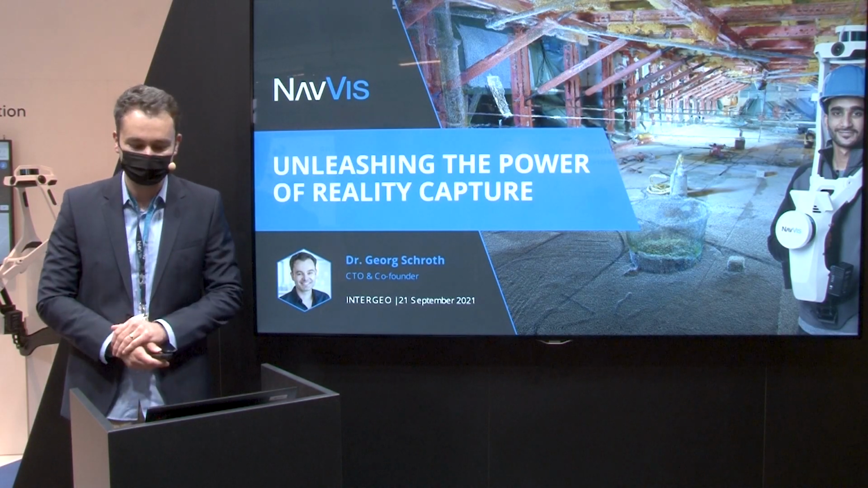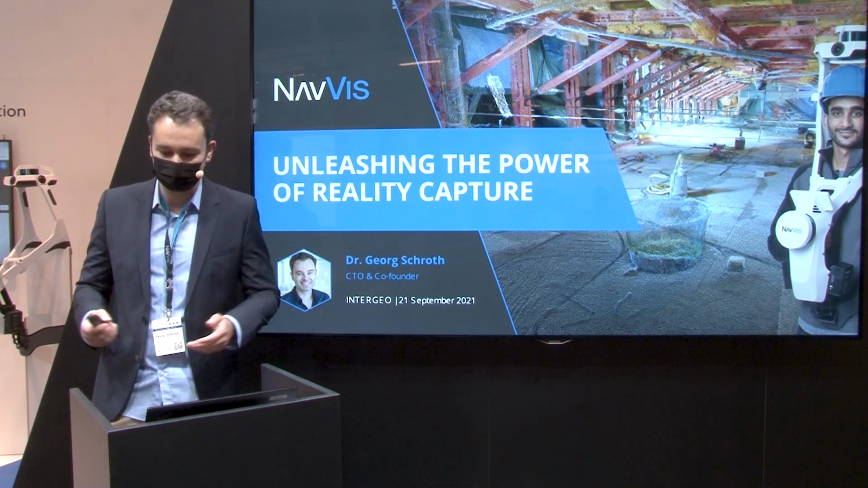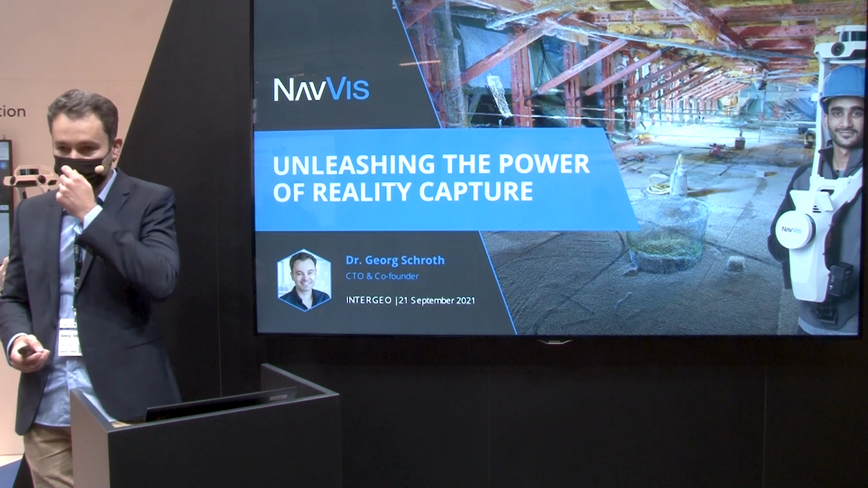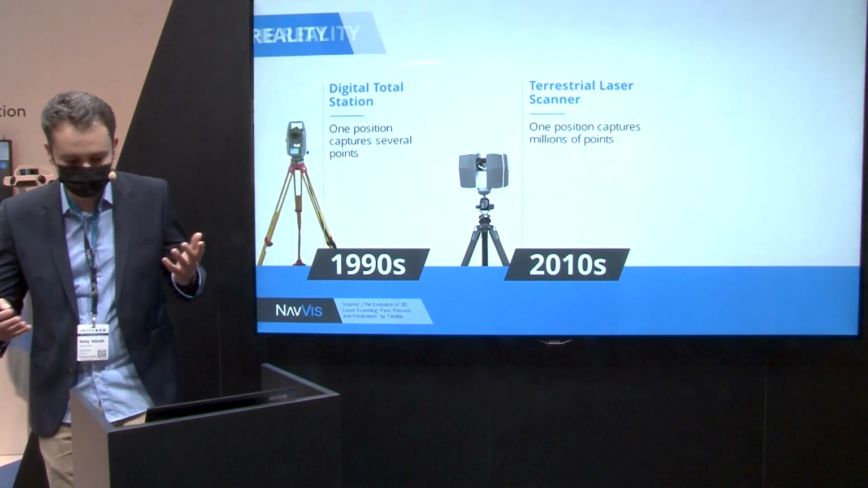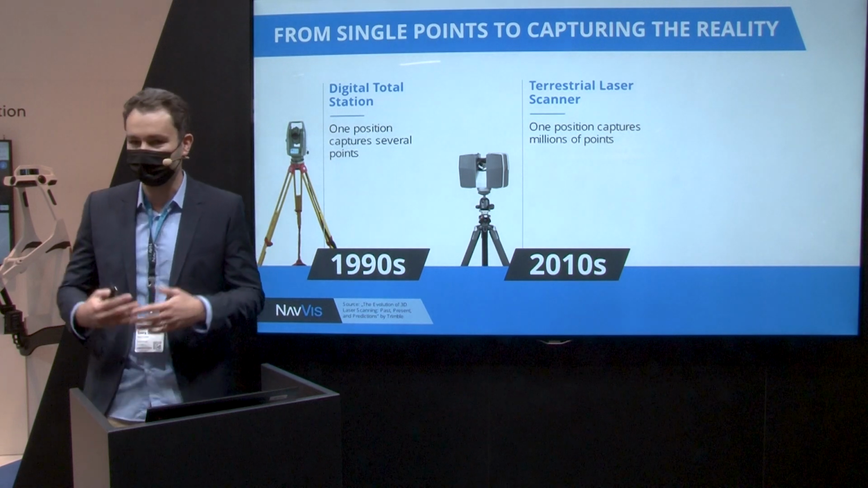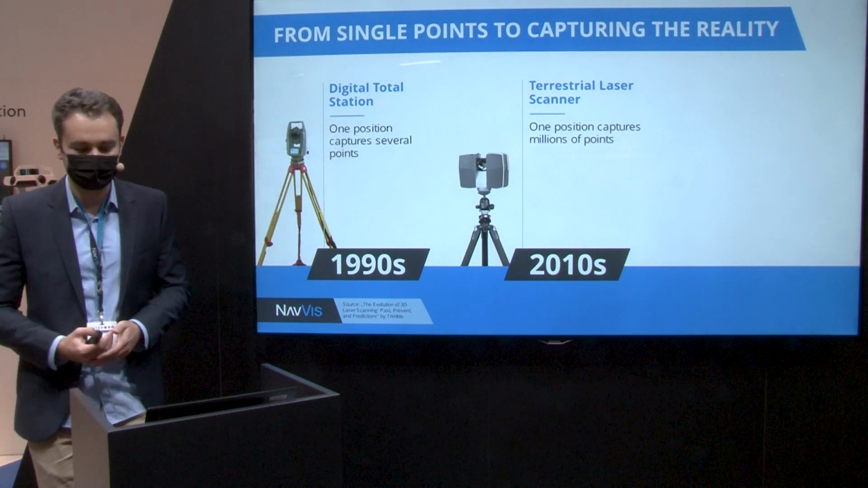I'm very much looking forward to discussing with you guys the chances that mobile mapping brings to our industry, today but also in the future. So when we want to look into the future, it's always a good idea to look a little bit back into the past, at where things have been and how they have actually evolved.